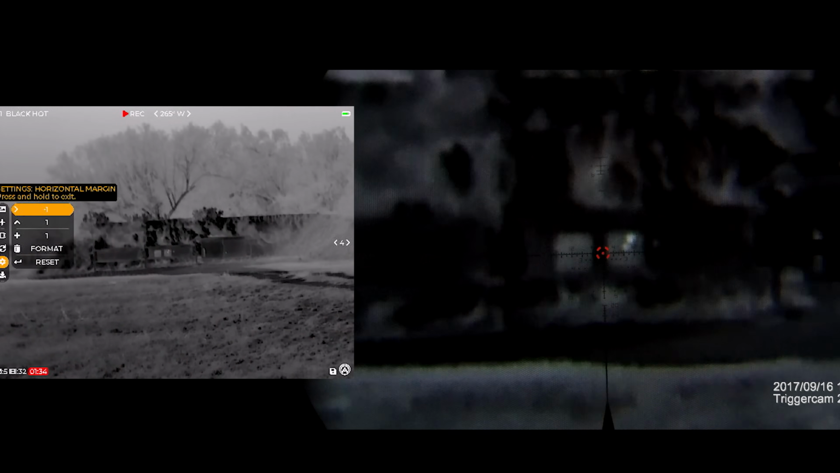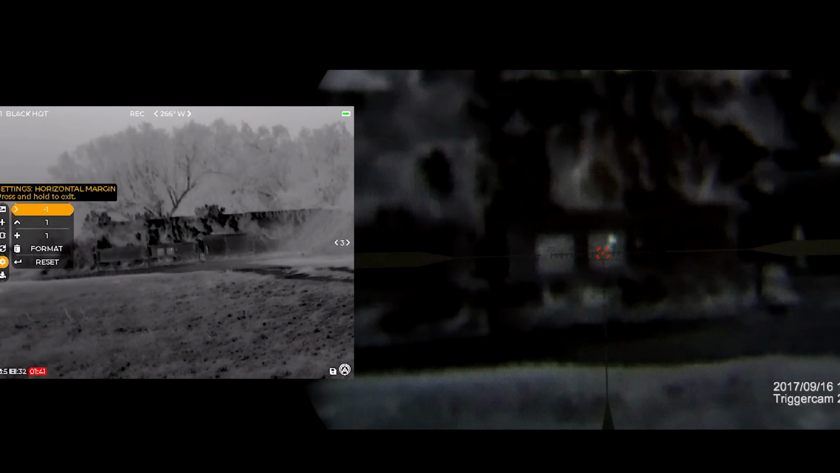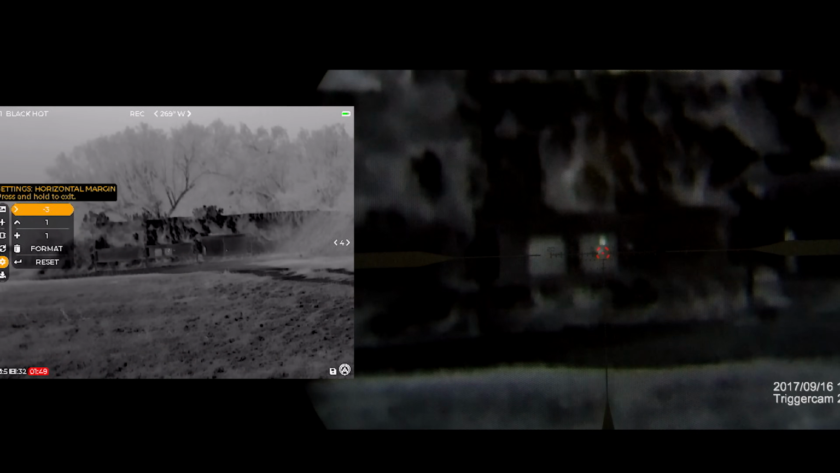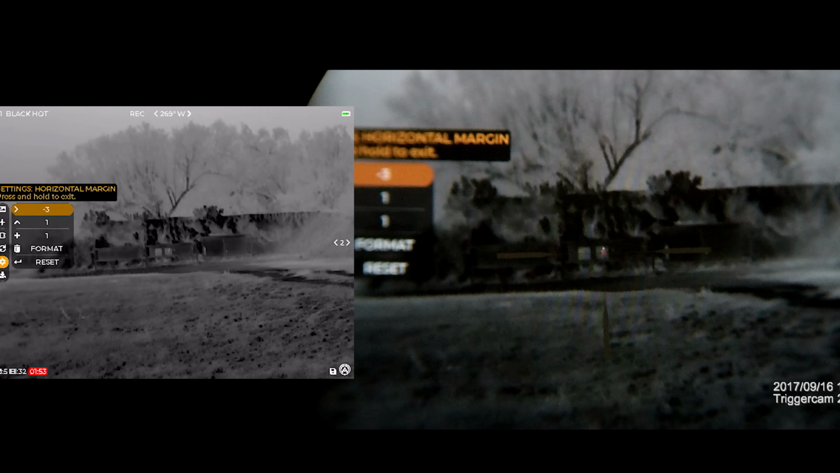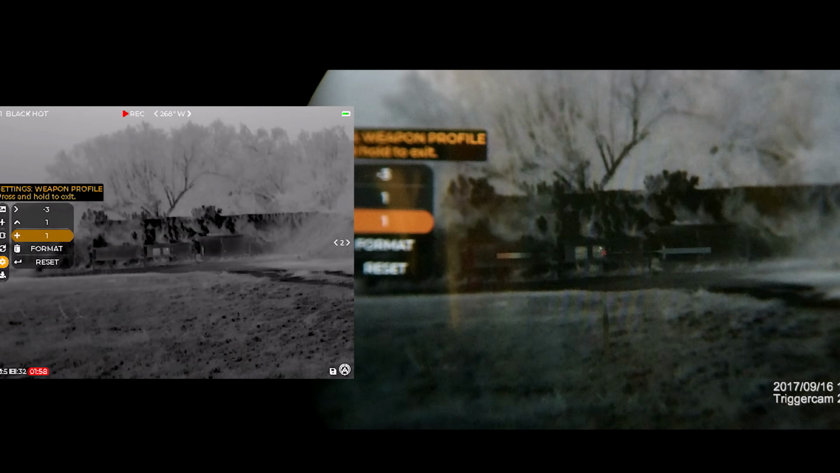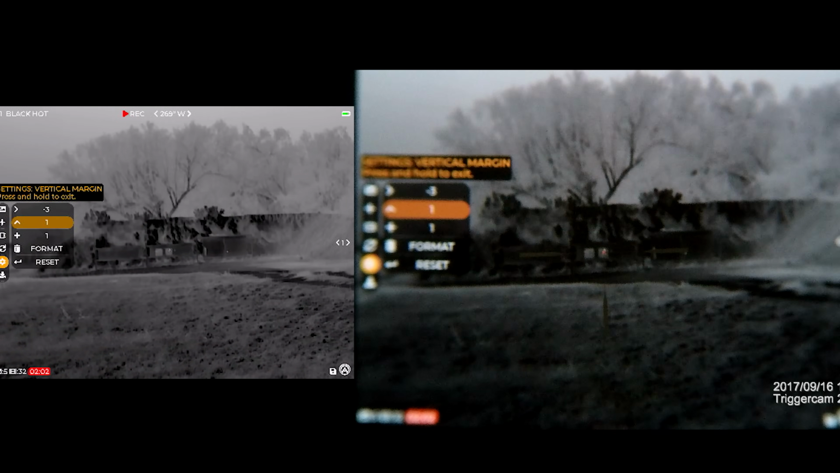Now, as best as I can show you, on the right-hand side is what I saw to my eye, kind of, because the trigger cam just doesn't look nearly as good as I'm able to see things. So I'm holding over that tape that is on our original point of aim. There's the tape to the top right that was our actual point of impact. So now, keeping my rifle as still as possible, what I'm simply doing is holding over that point of aim and translating digitally the image until the point of aim goes over to the point of impact.